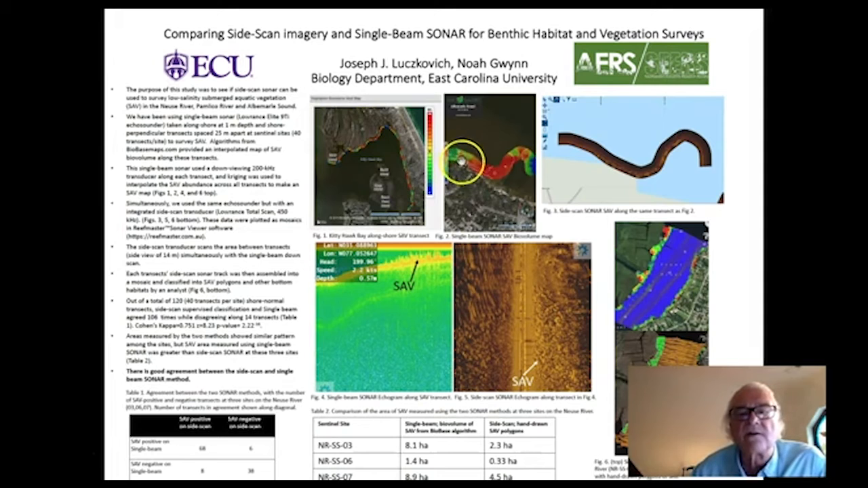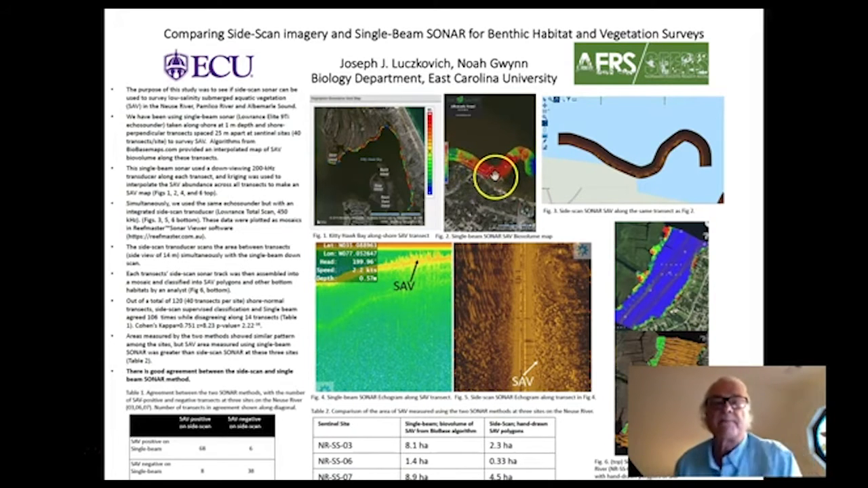When you compare these two systems here on one of our along shore transects going at 1 meter water depth, we have to sometimes avoid docks as shown here and stay at 1 meter. But the company BioBase Maps will take the Lowrance single beam data and turn it into an interpolated SAV biovolume map.